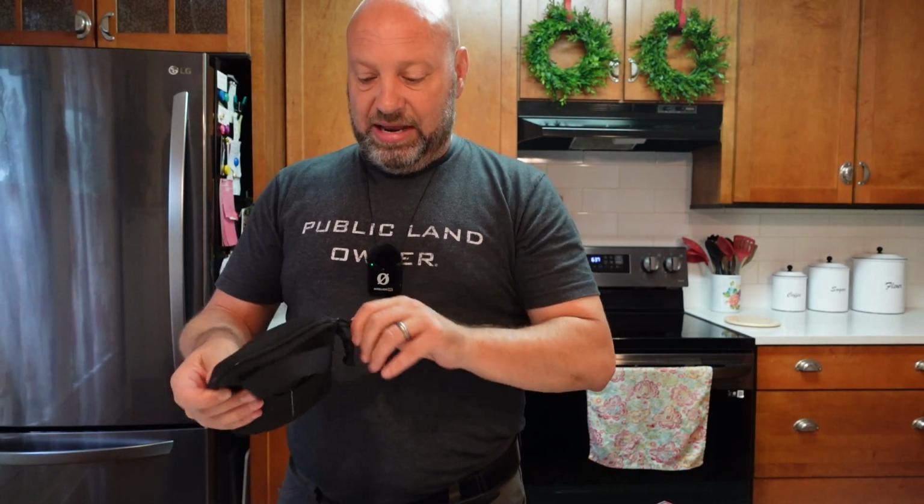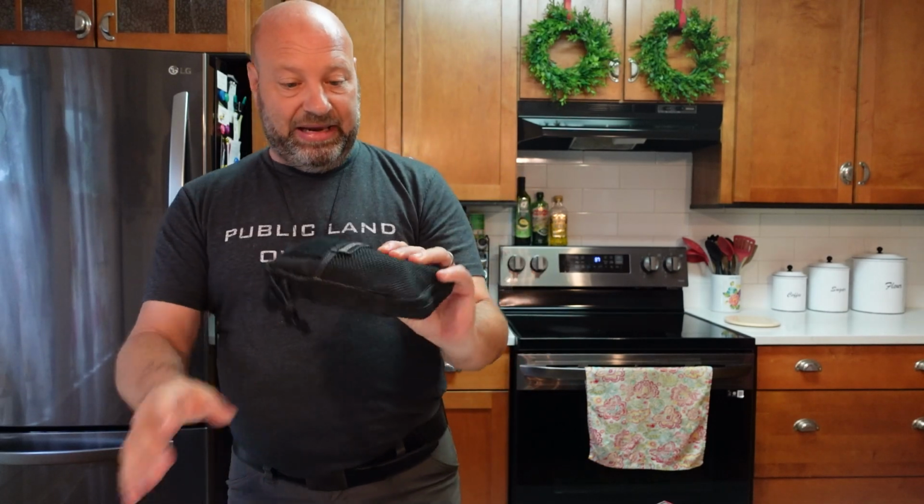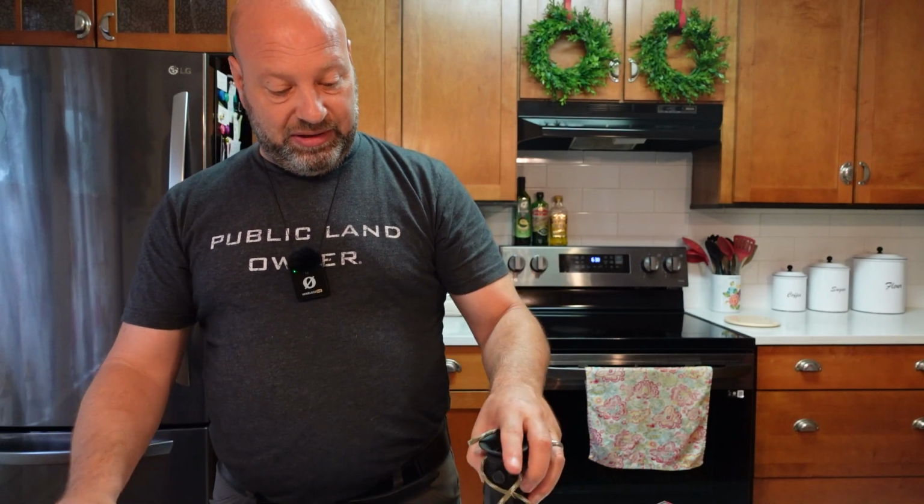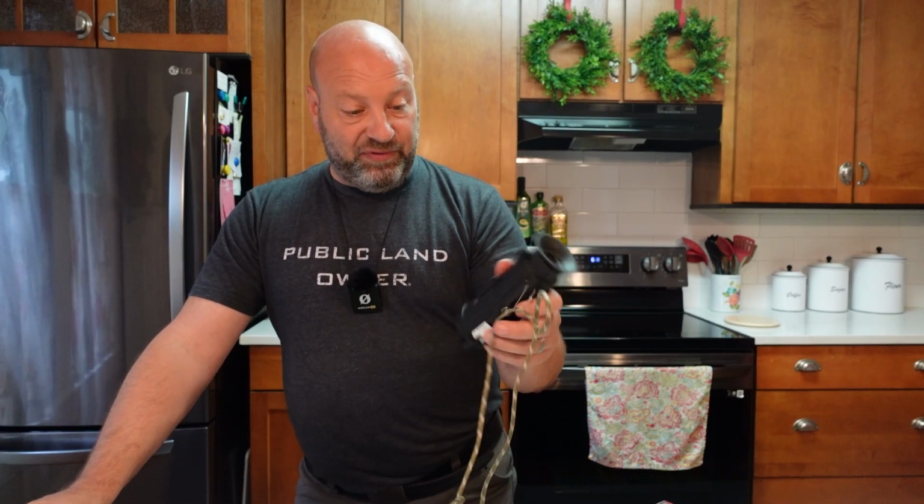And then this can then go in my pack or whatever I need if I ever need it, or in my blood trailing kit. Or like I said, it spends most of its time just sitting out in the open right here, standing on its head just like this. It sits just like that on my desk. And that way it's always available and ready for me. Like I said, if I hear noises outside or anything like that, I can go out there and check and see what's going on. So very handy, very great little thing to have if you're into that kind of stuff.